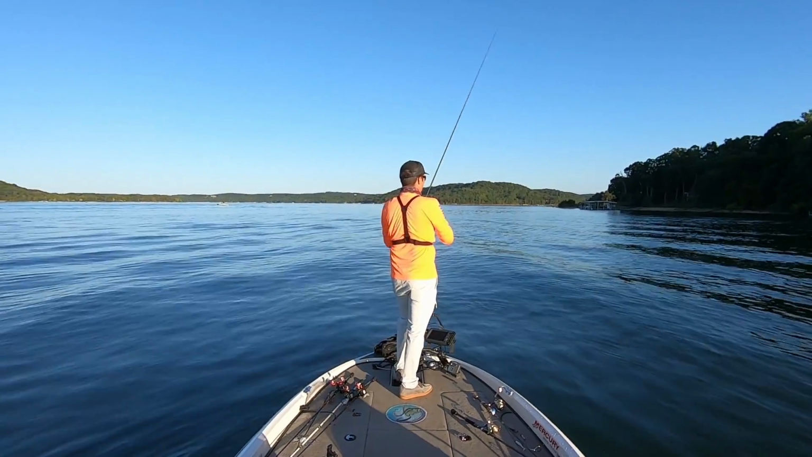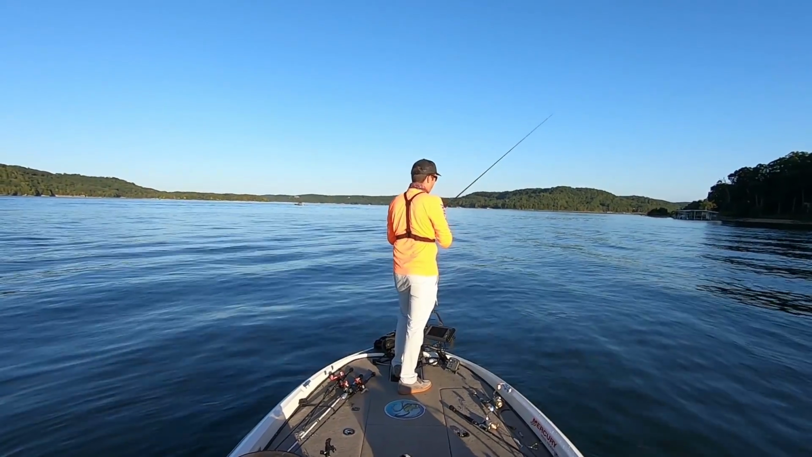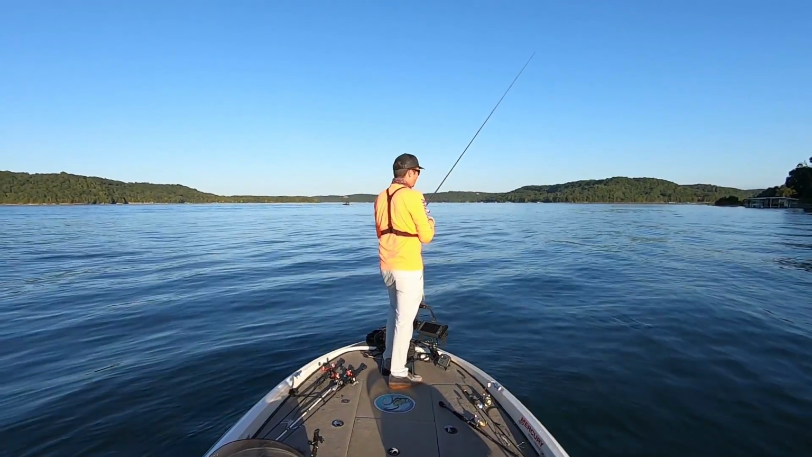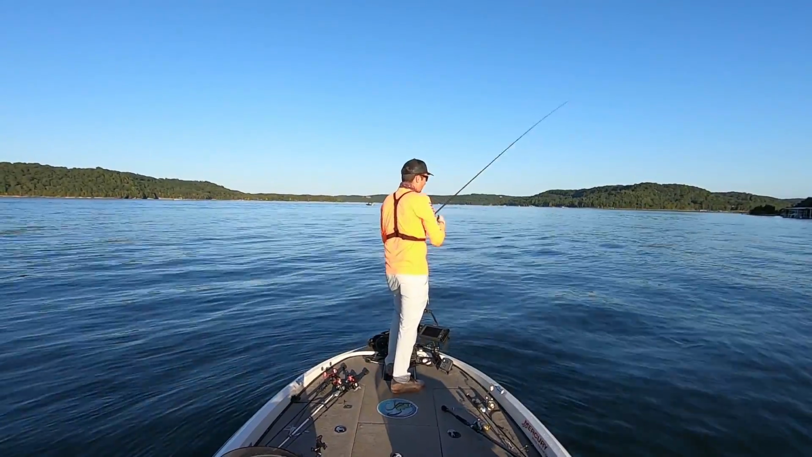I fish this football jig in so many different ways. It's one of the most versatile baits in my tackle box. This is why I catch so many fish on it, because I'll fish it in a lot of ways. A lot of guys fish maybe a flutter spoon or a swim bait in this situation, but I'm fishing the football jig. You can see it's working even on those spotted bass, but also catch big largemouth as well.